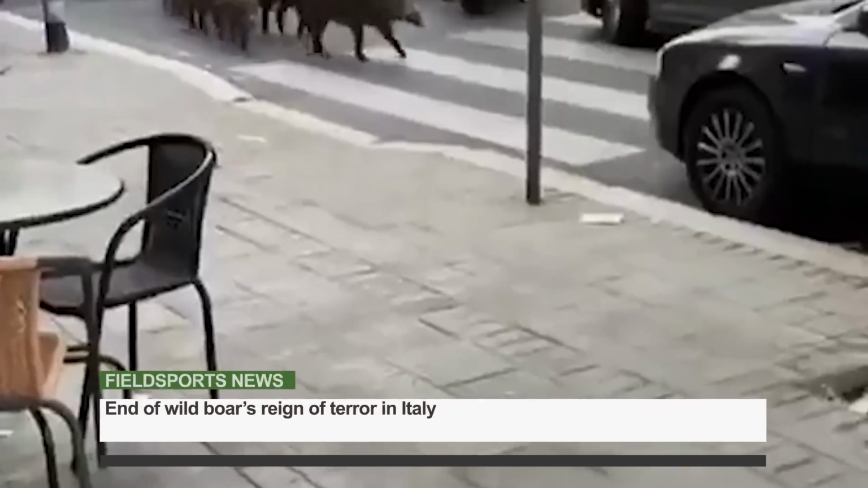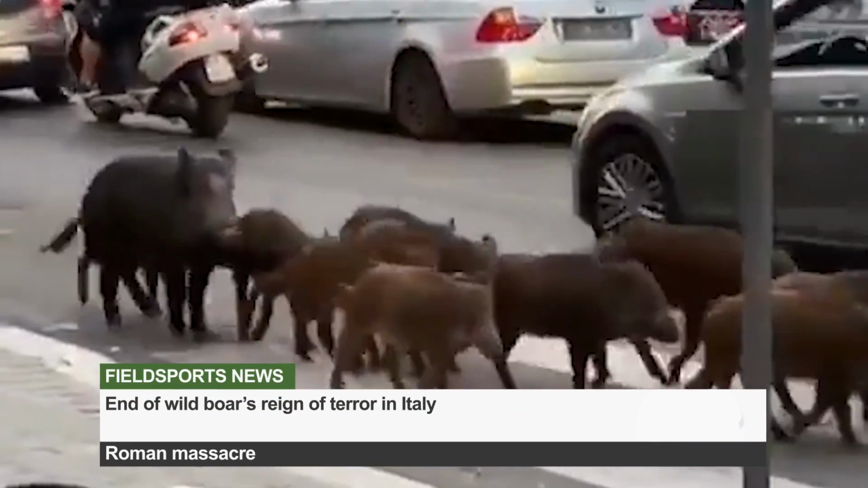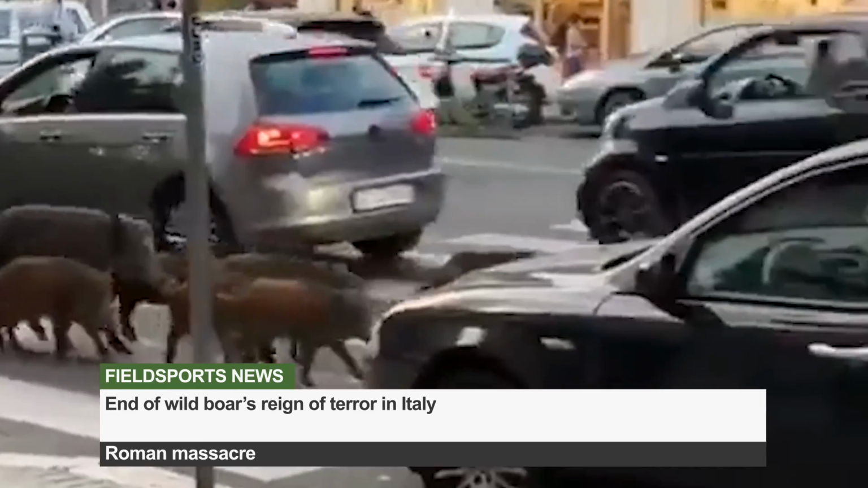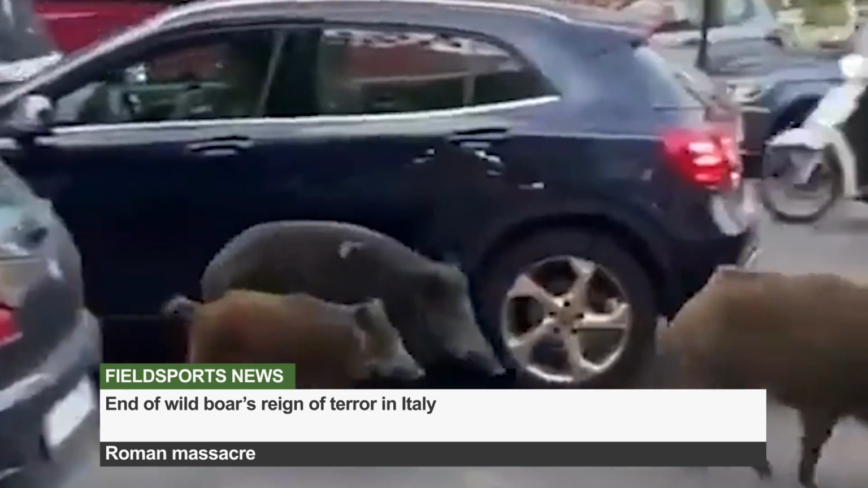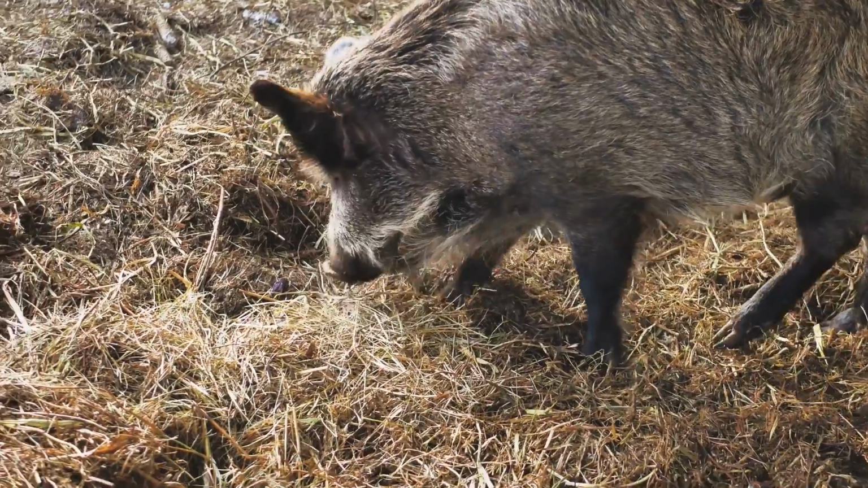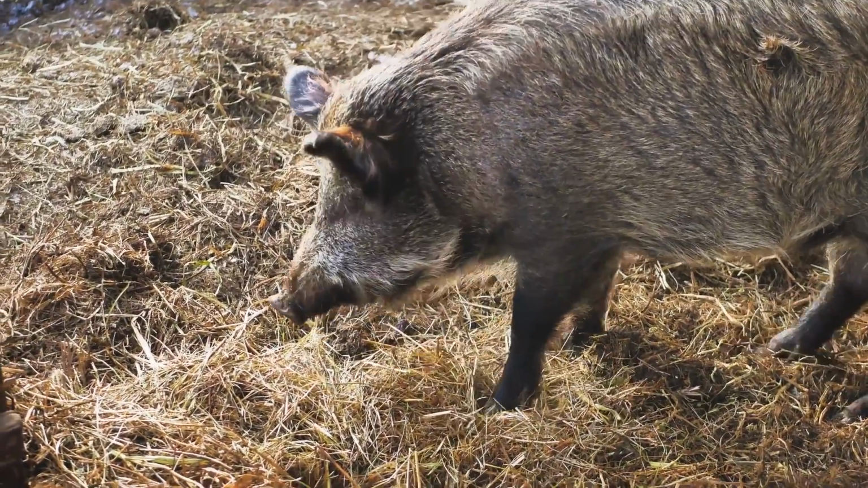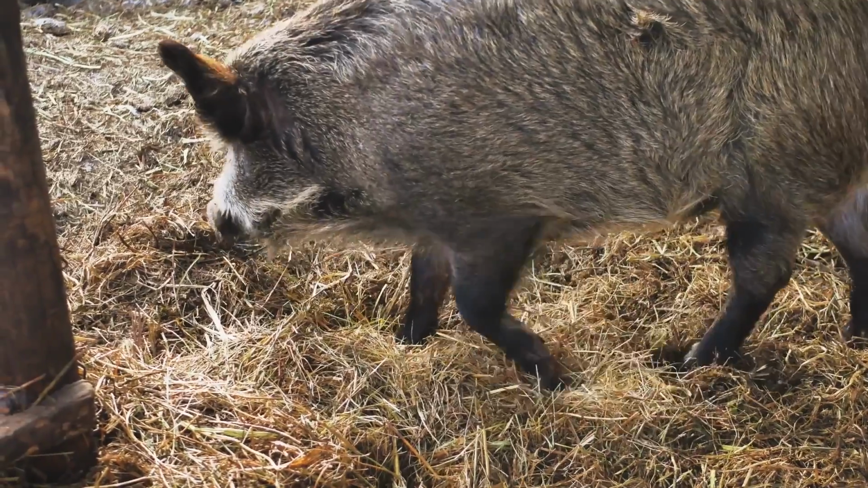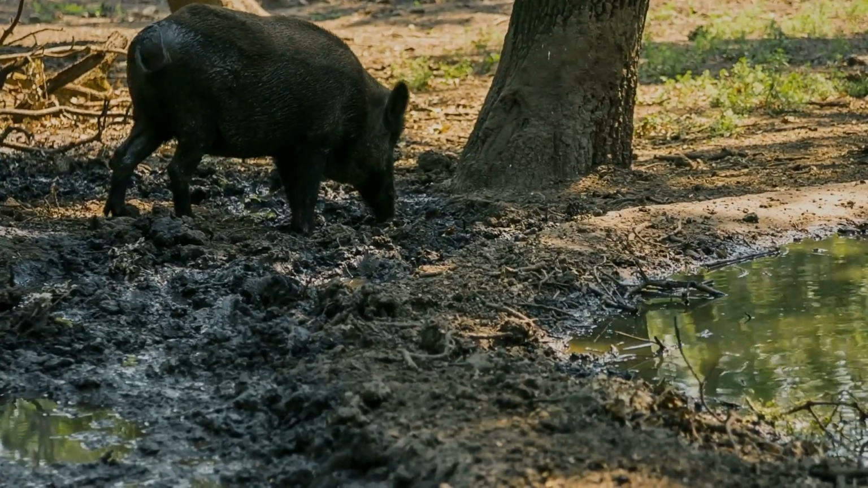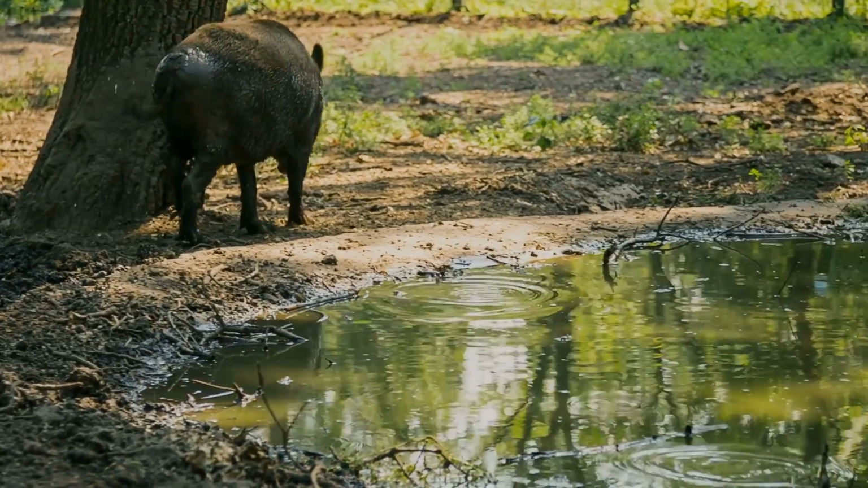In Italy, the reign of terror of wild boars could be about to come to an end. Rome is planning to introduce a boar cull to halt them invading the city. The animals feast on overflowing bins and terrorise residents. The region of Lazio, which includes Rome, has approved a plan to cull 50,000 boar, which is double the number killed last year. A national farmers' organisation says the country's boar population is more than 2 million, and the animals suffer from swine fever, which could spread to domestic pigs.